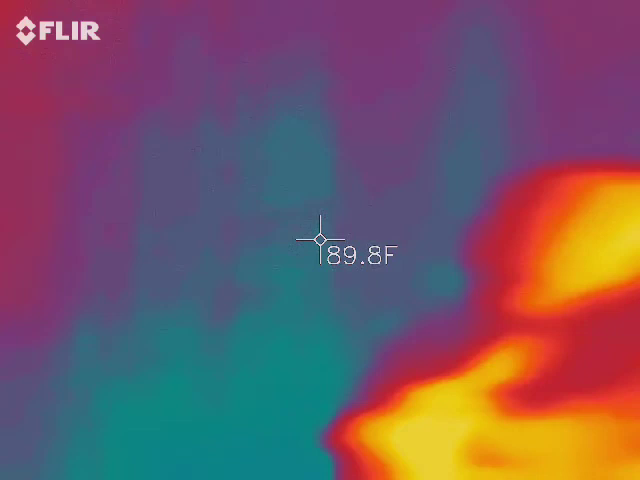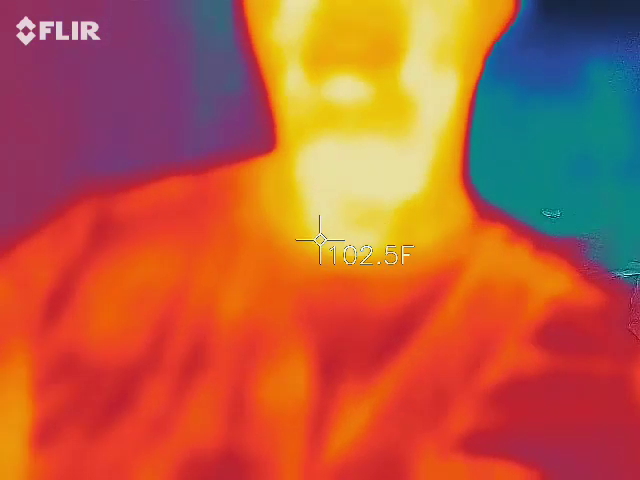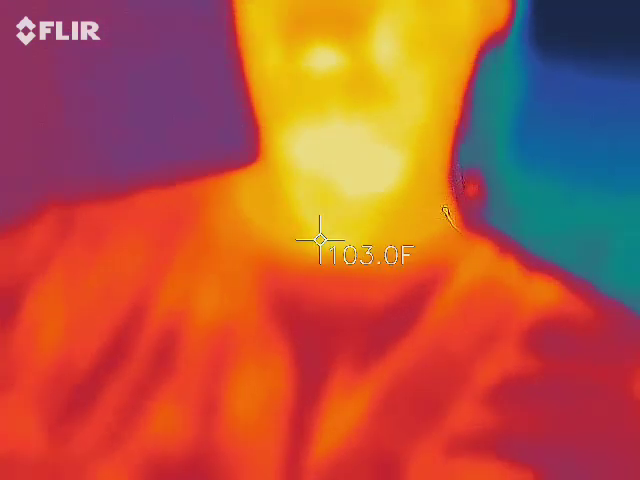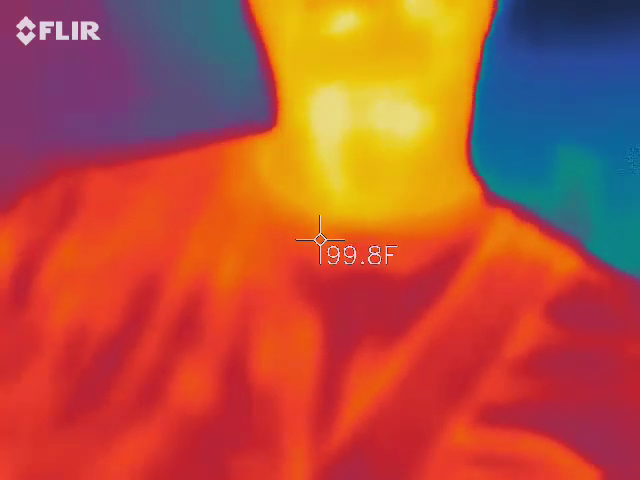Alright, so this is going to help us see things that we can't normally see with the naked eye. So it's only going to detect heat signatures. I'll try not to get too technical, since it's just the three of us and you guys can ask me a million questions along the way.